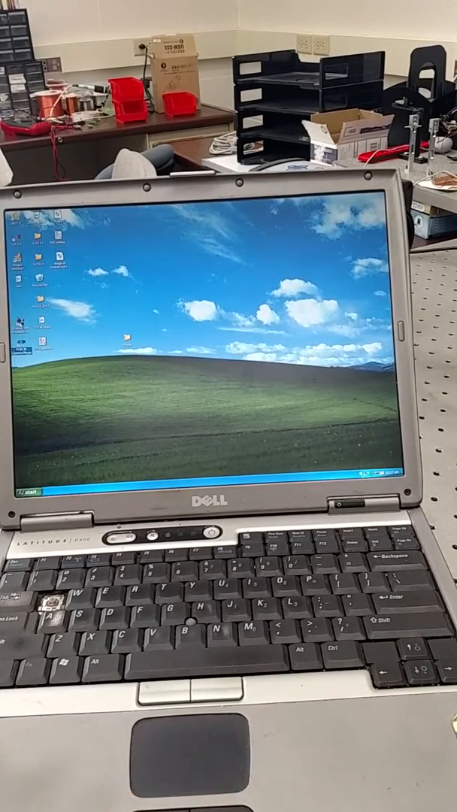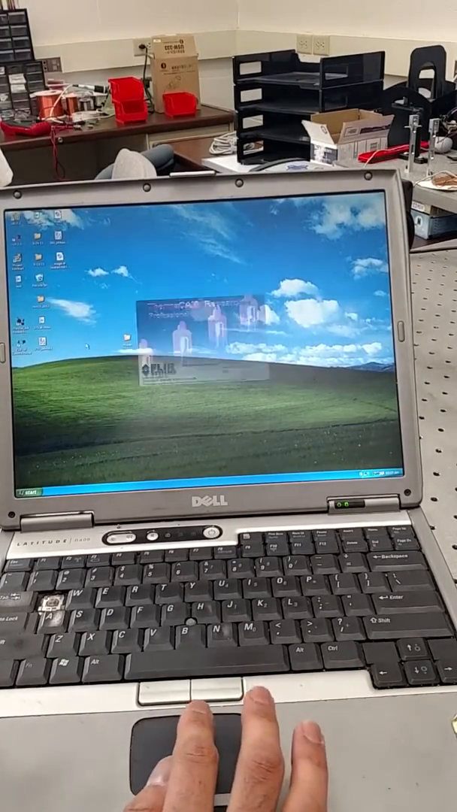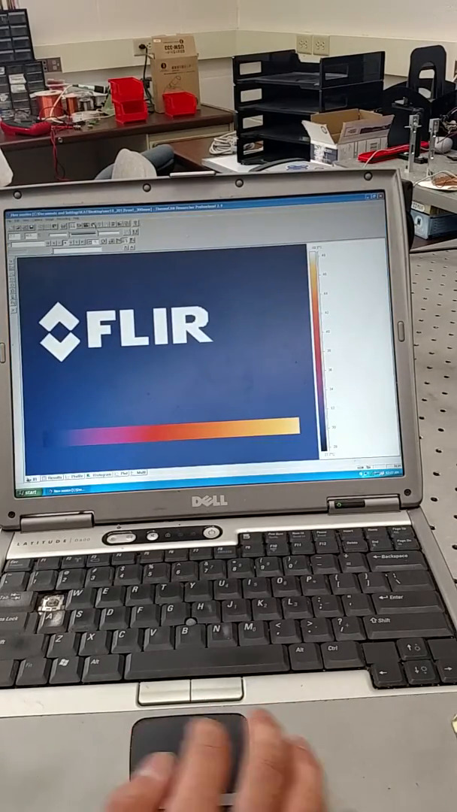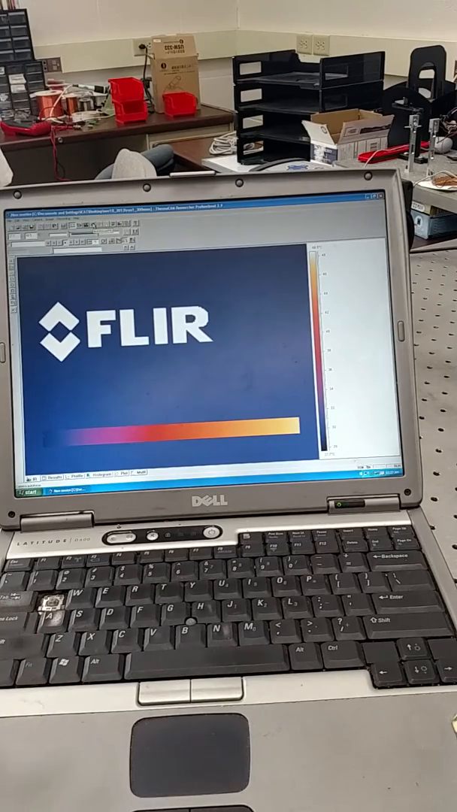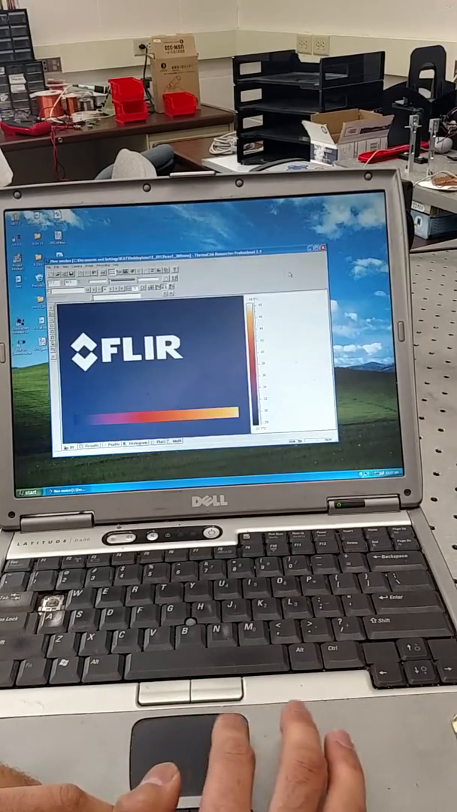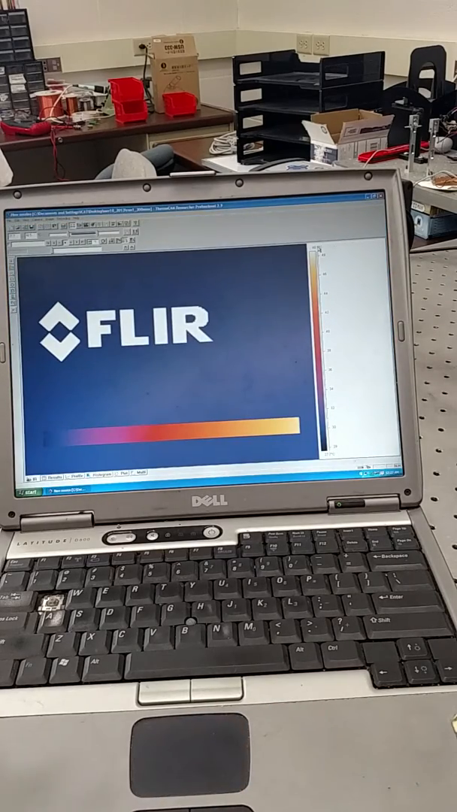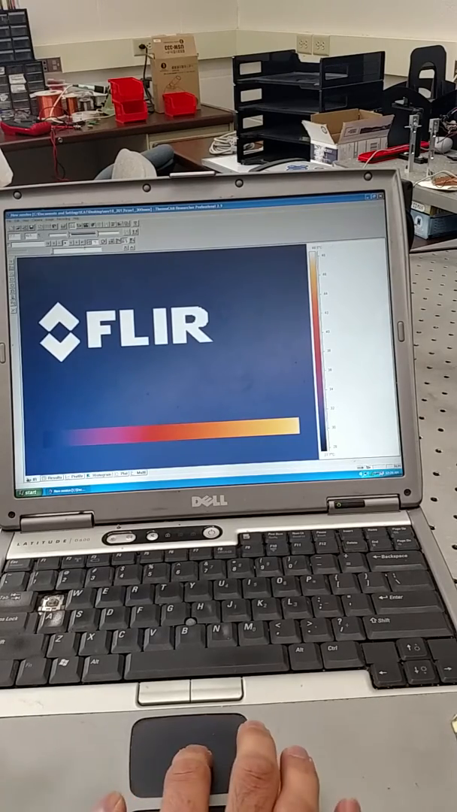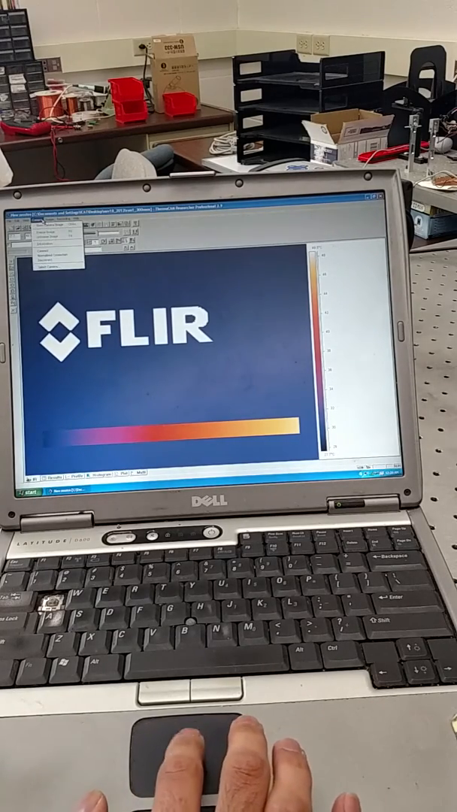Now we'll get into the thermal camera software. It's called ThermalCam Research. I can send you this program, and we have the license for it. I have it as a download, but you can't download this program on the internet, so if you lose that file, you don't have it anymore. Right now you open the program. There's nothing there. You have to go into a thing called camera.